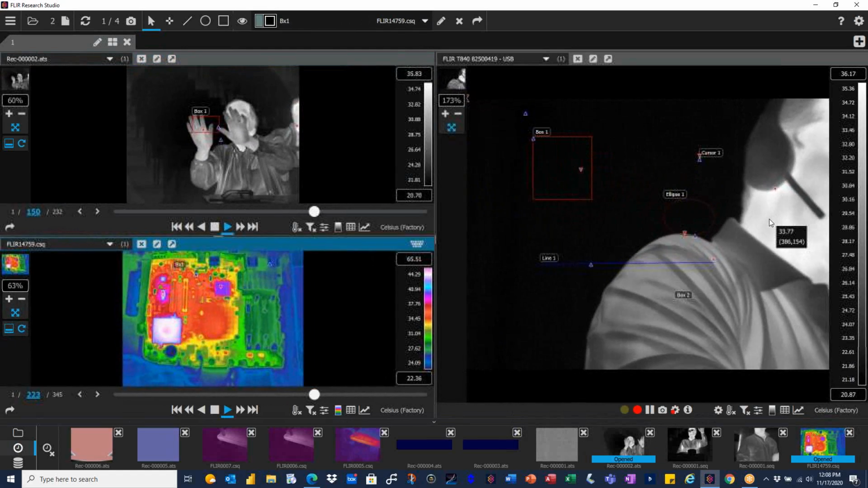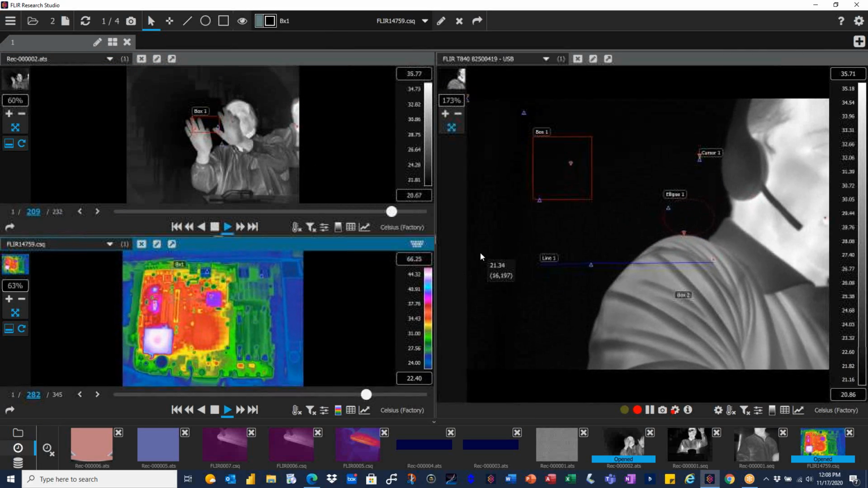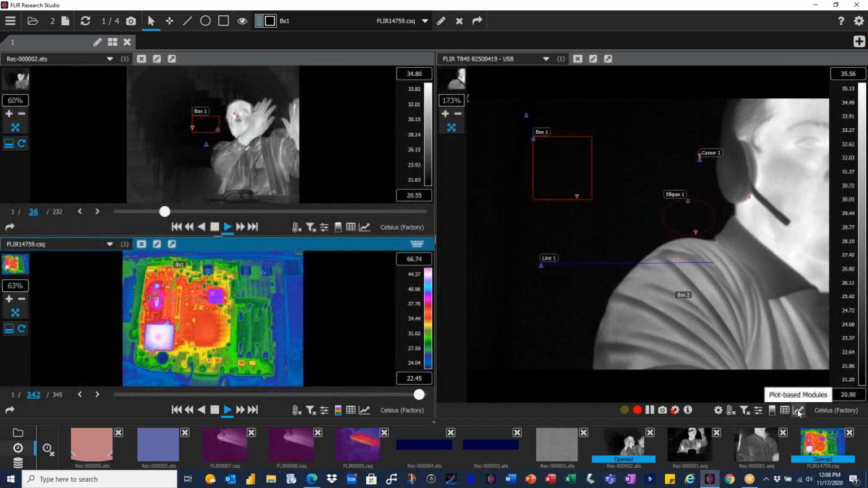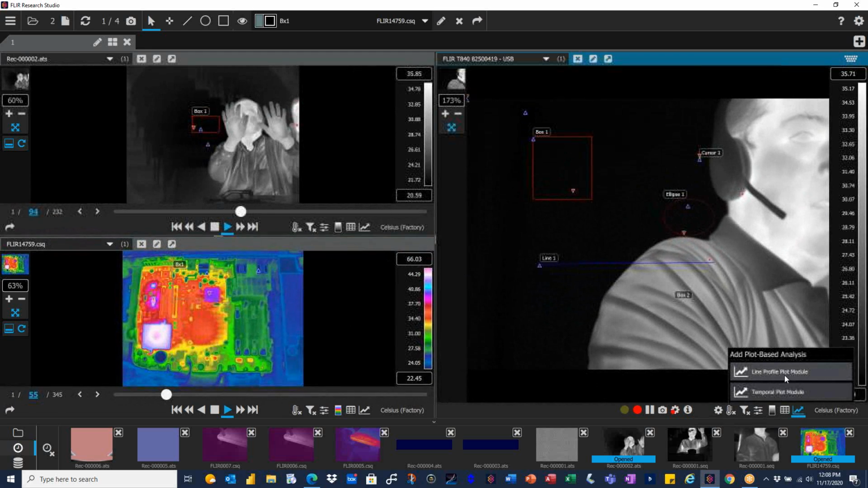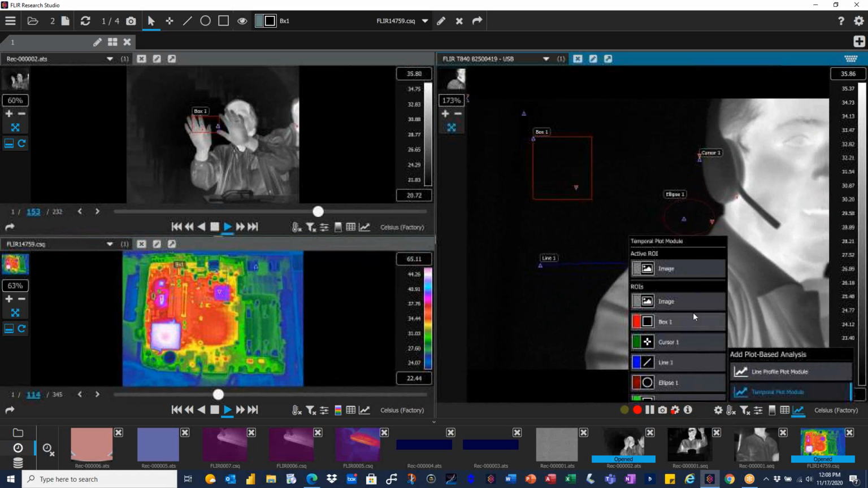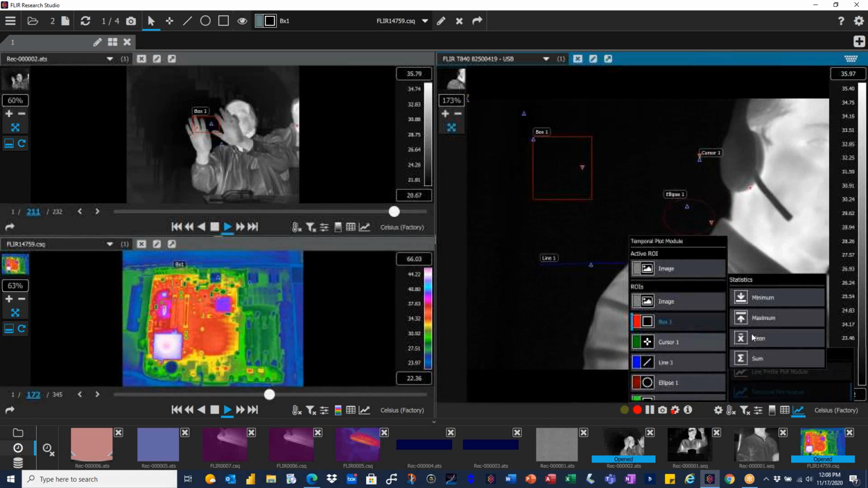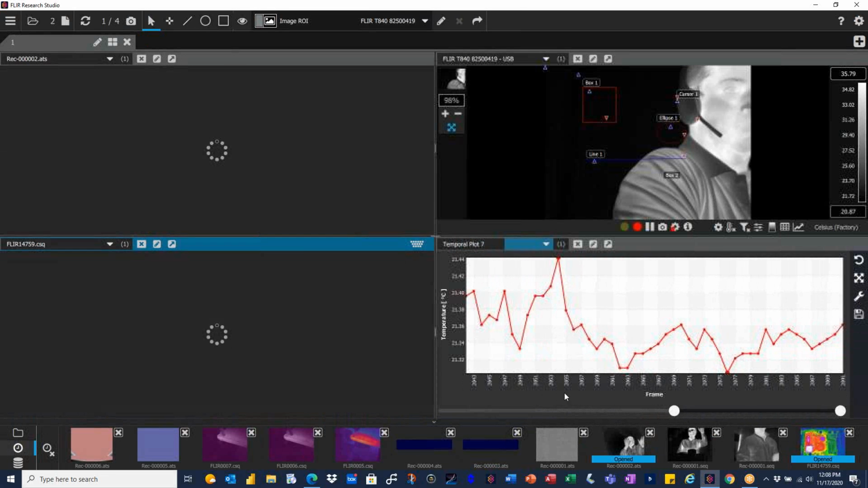Now imagine, what if I want to compare the recorded event data to the current live view to see what the variations are? Well, now you can do that very easily. You click on the plot-based modules right here, and you choose whether you want the profile plot module or the temporal plot module. I'm going to use the temporal plot. It's going to ask what you want to use: the image, the box tool. Let's use the box tool. We'll do the max. It's going to ask where you would like to place it: above, below, or replace the whole frame. I'm going to do below.